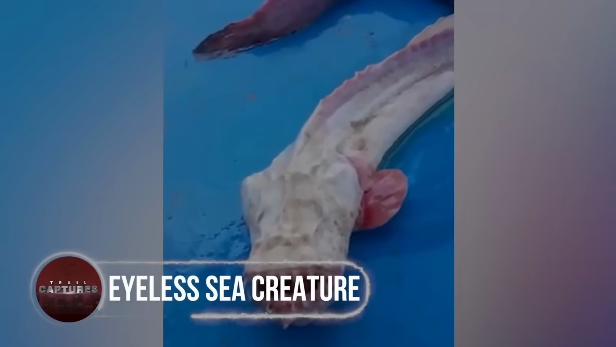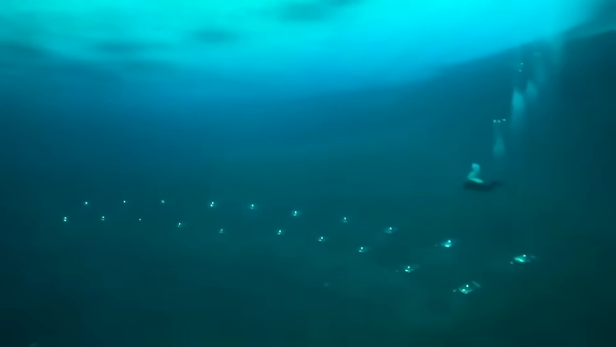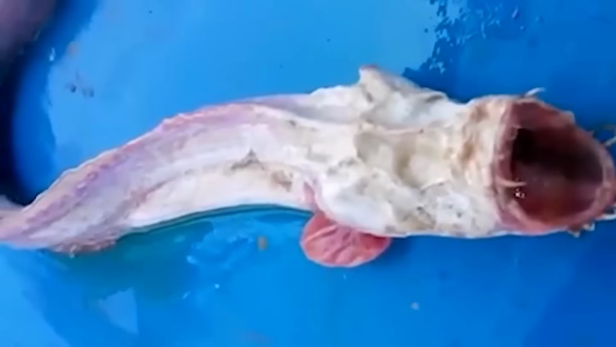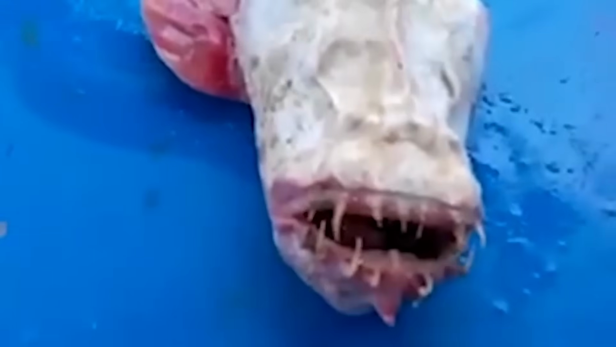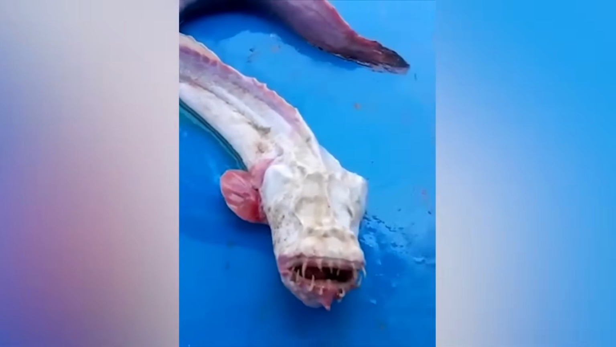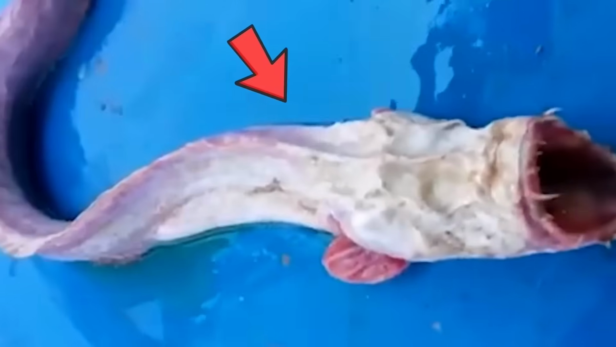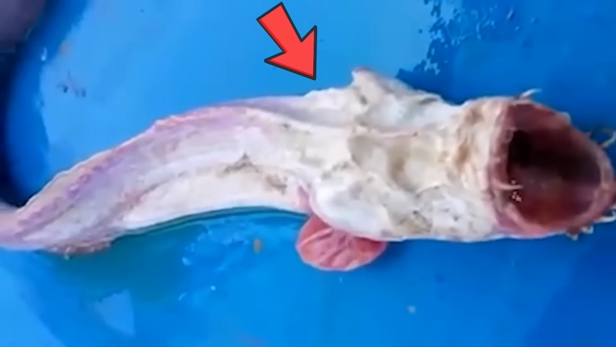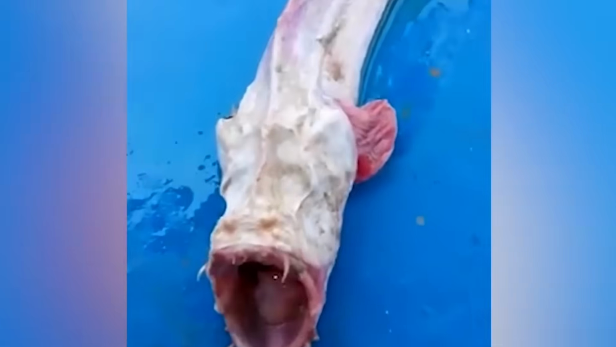Eyeless sea creature. We all know there are weird things in the ocean, but this might be one of the strangest and most terrifying. This fish was caught by a person, and it's safe to say they really didn't expect to see such a hideous creature when they went out to fish. It's unlike any animal anyone's ever seen. In addition to having no eyes, it also has sharp, needle-like teeth that protrude from its jaw.